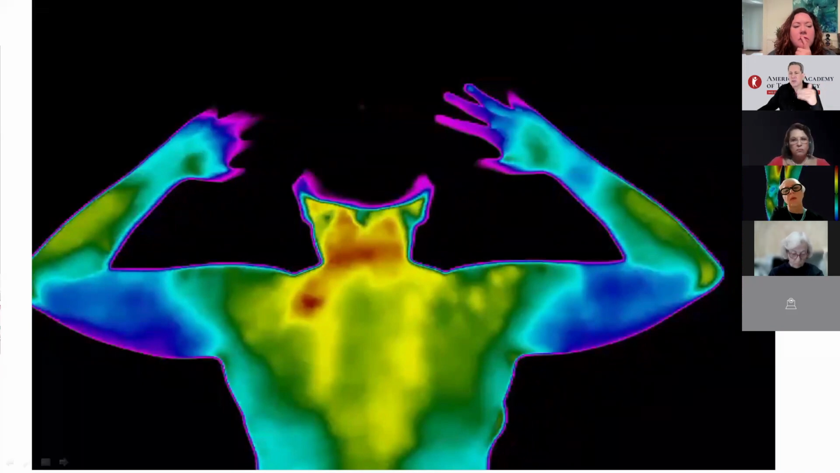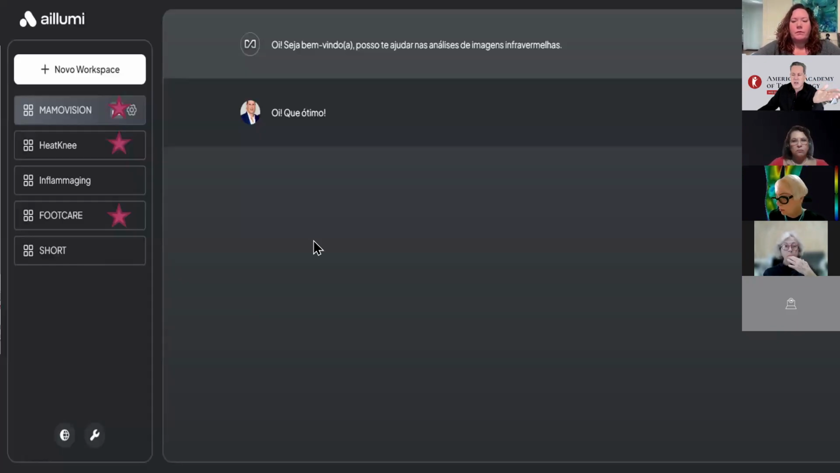It's easier than medical ultrasound, faster and safer, but it's done in the beginning. This is the true medical evaluation. This is infrared image in action. To finish, I show you Illumi.